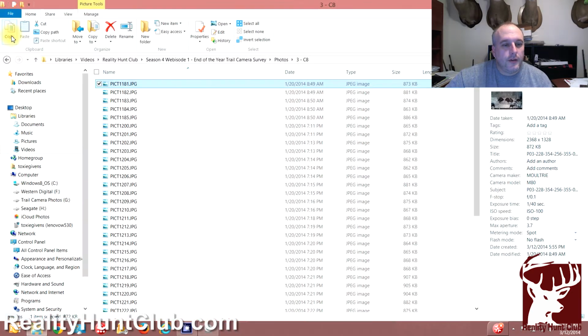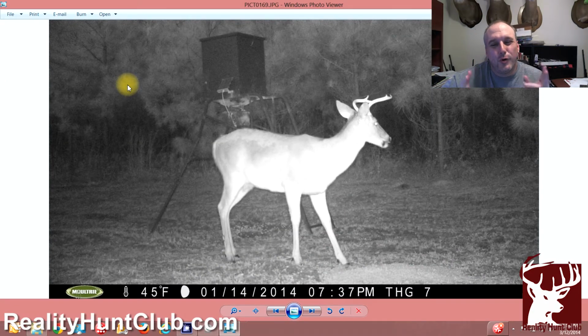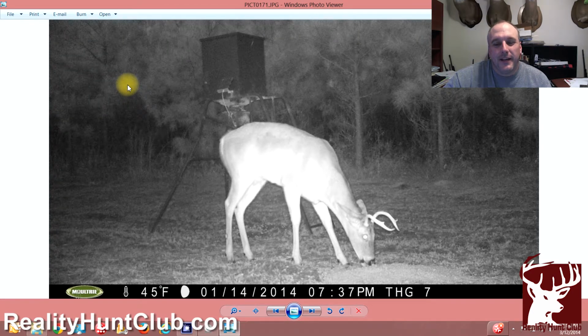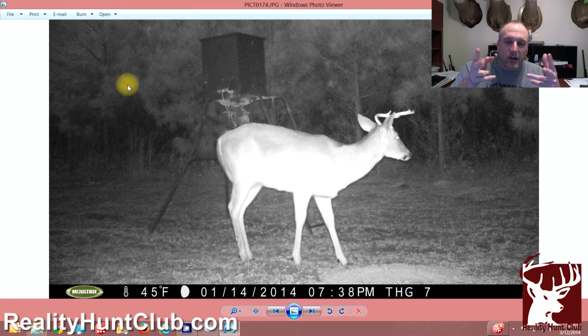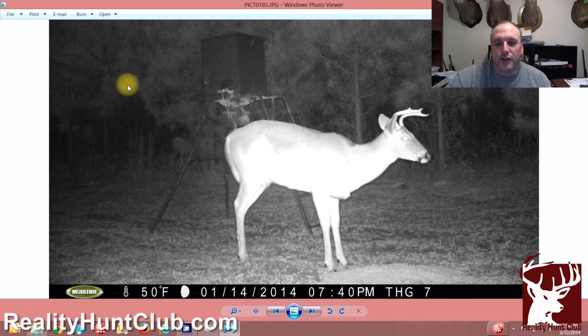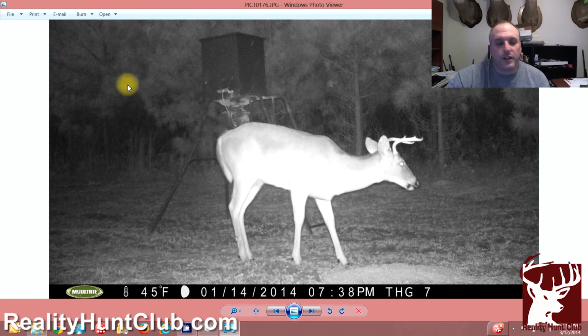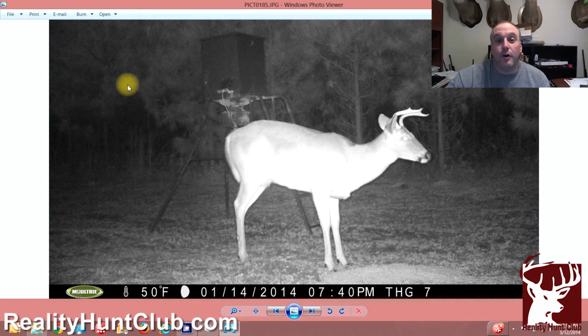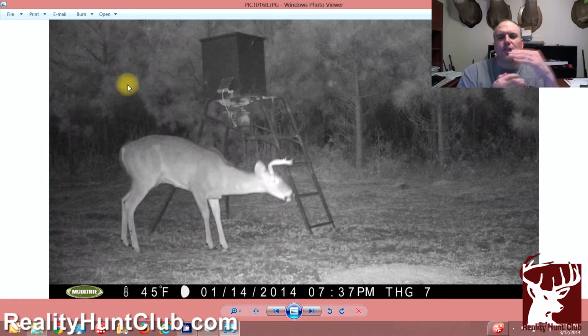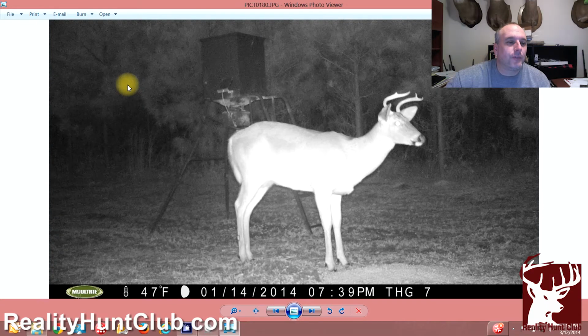So let's keep going. I call this one the convertible buck. You see why? He has no tines. He's basically just main beam. And it looks like he's got his top down and he's just driving through. He just has no tines. So he's a young buck. He's just kind of neat looking, and I wanted to show you guys what he looked like. So we call him convertible. As far as I know, he might put on some antlers next year. If he grows some tines, you might never know it was the convertible buck. But he's definitely a neat looking little buck. So I want to show y'all that one.